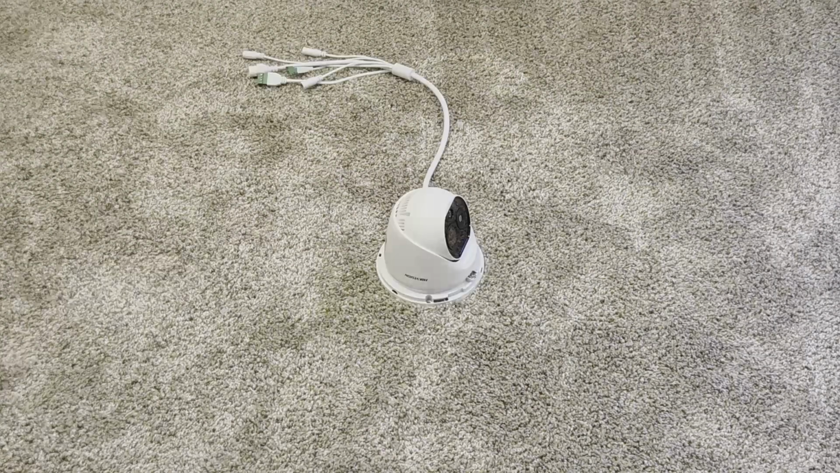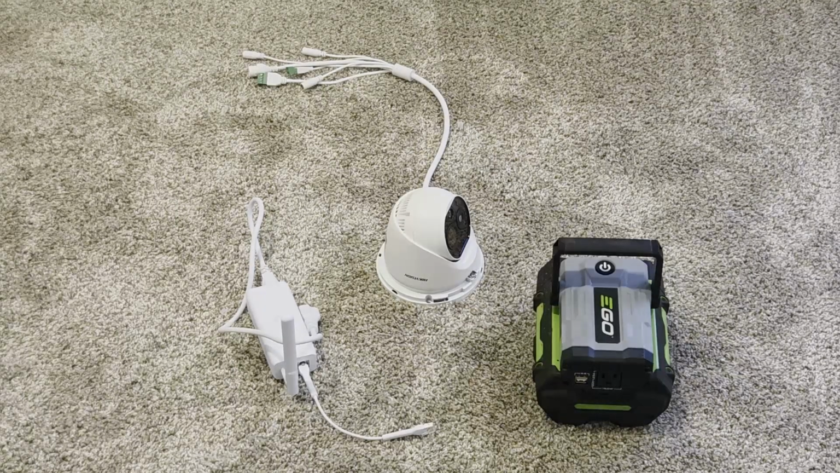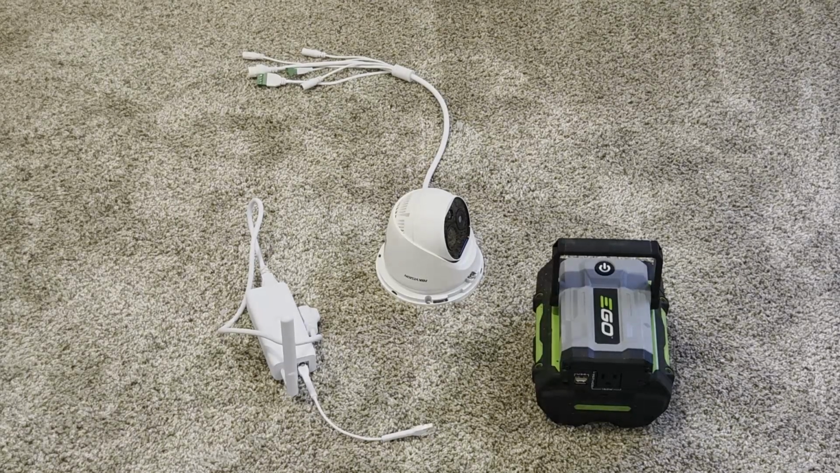So these are the items we're going to need for today's experiment. We need a thermal camera. We need a way to connect that thermal camera to our system. And we need a way to power it since we want it to be portable. So let's talk about what each of these components are going to do.